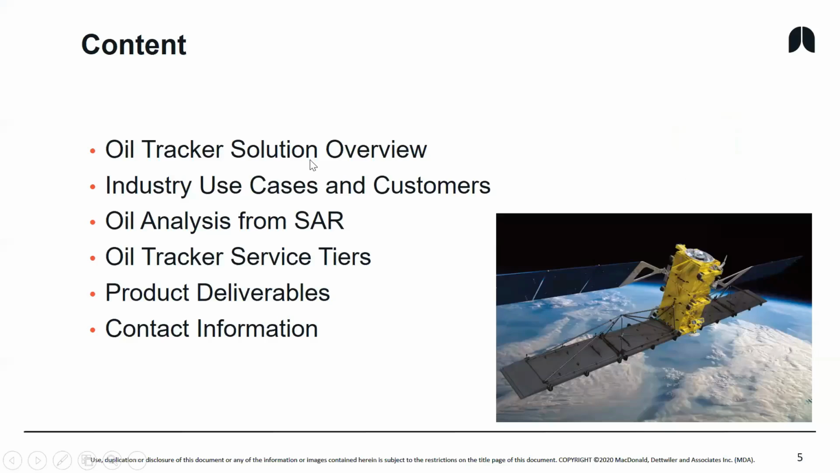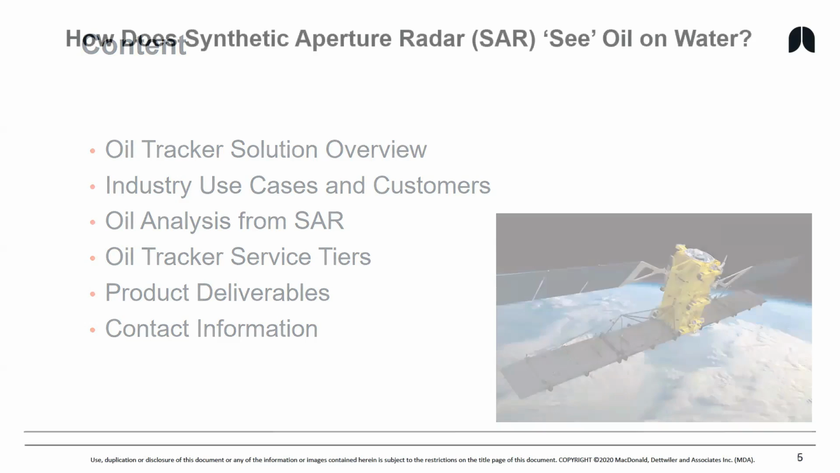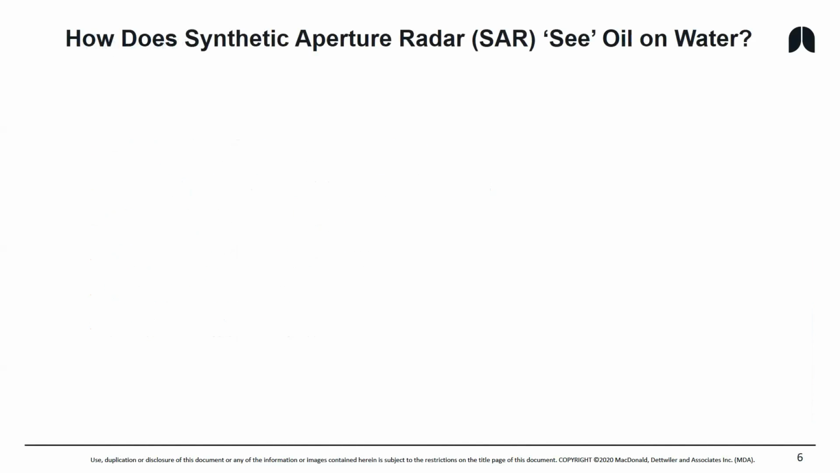So I'll talk about the Oil Tracker solution today and give you some industry use cases, tell you how, and you can ask questions about how we get the analysis of the oil slicks from the synthetic aperture radar. And I'll just describe the commercial side of things briefly for you, how we have different service tiers that apply to different customer needs. And then a simple snapshot of what the product deliverables look like. I'll give you my contact information at the bottom, but of course, Oscar and team there know me well and can connect you with me after the fact.